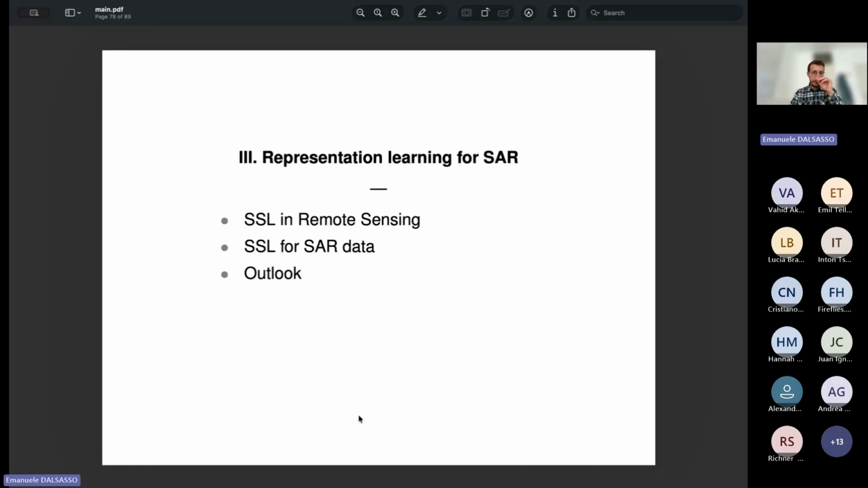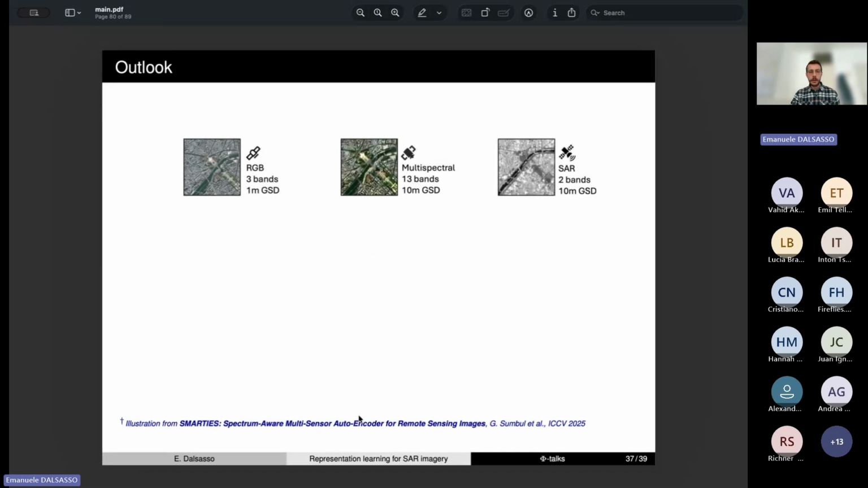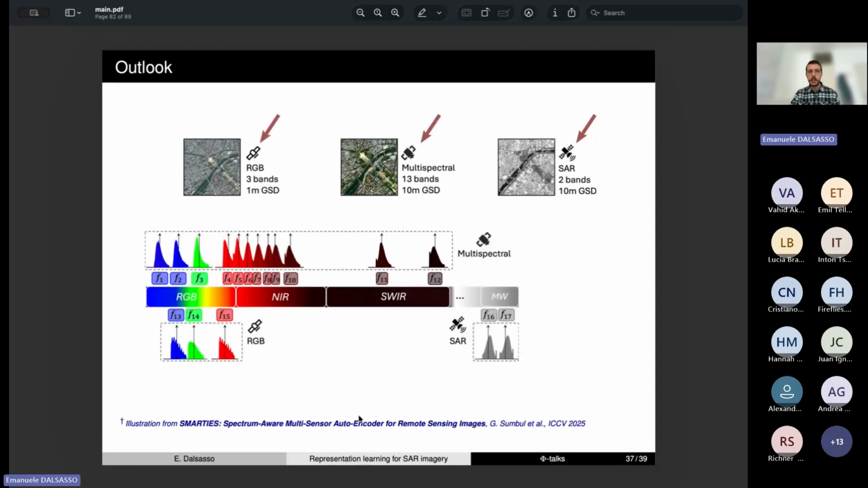So let me just conclude this presentation with some perspectives. In remote sensing and in Earth observation, we have a wide variety of sensors, and they all differ in terms of which specific part of the electromagnetic spectrum they cover. We can have different bands. We have sensors that only acquire information in the RGB bands, we have multispectral sensors, we have radars.